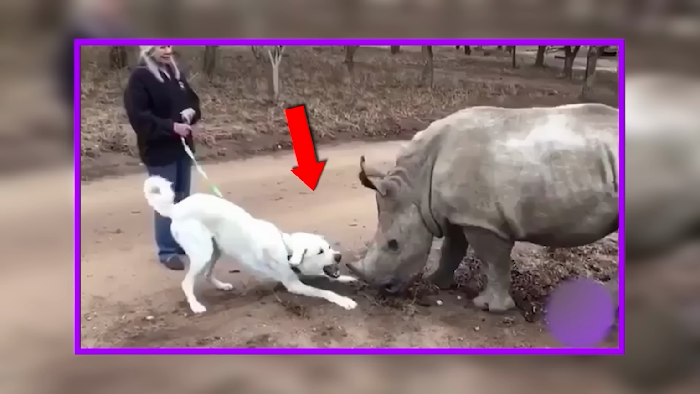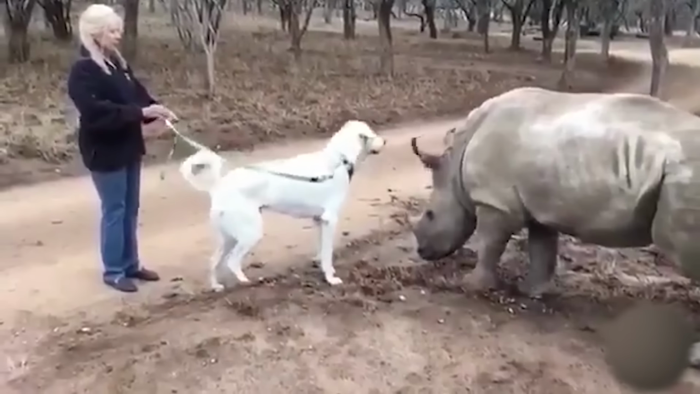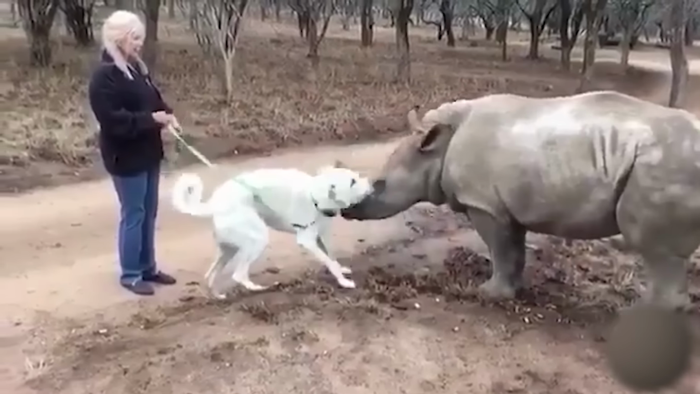Dog and rhino's unbreakable bond. Get ready to smile. A dog and a rhino who grew up together had a heartwarming reunion after a brief separation. Their friendship is a beautiful reminder that even different species can get along perfectly. You might expect the dog to be scared or angry with the rhino after its paw injury, but instead, the dog was incredibly excited to see its rhino friend again.